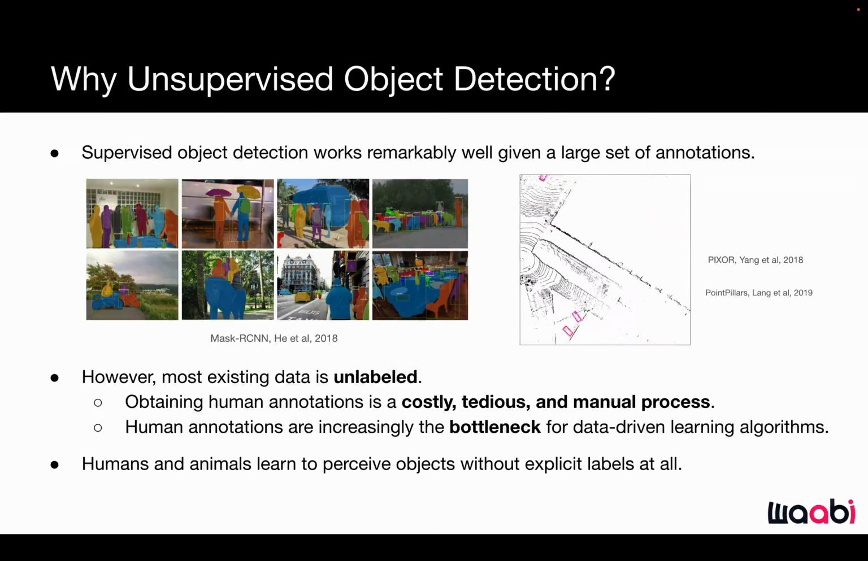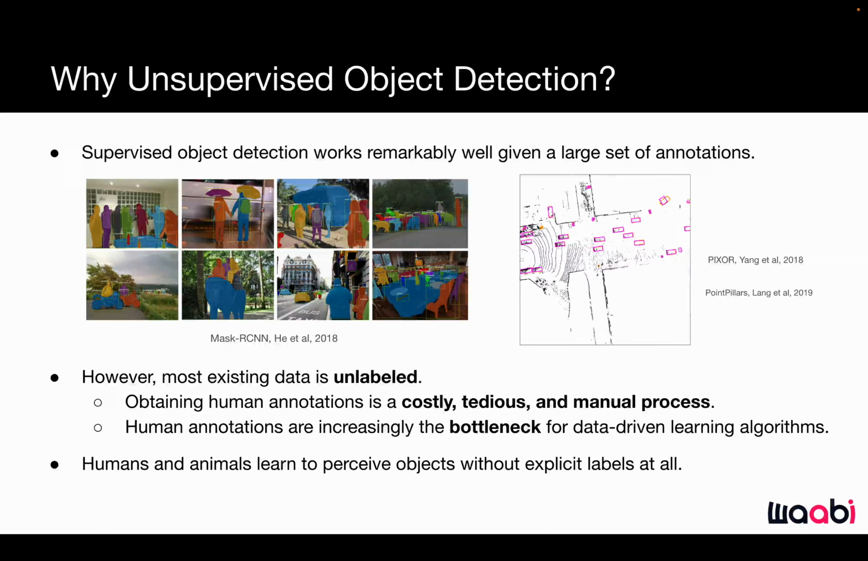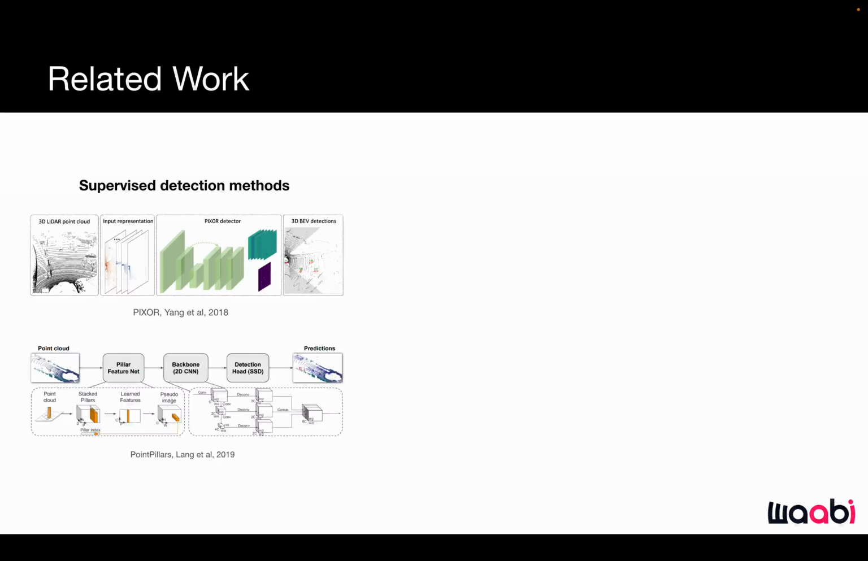This naturally inspires us to ask whether we can design unsupervised learning algorithms that discover objects from raw streams of sensor data. In this paper, we study unsupervised object detection from LiDAR point clouds. Point clouds are important for self-driving perception, and there has been a lot of work on supervised detection. Recently, some methods have tried to tackle unsupervised detection as well.